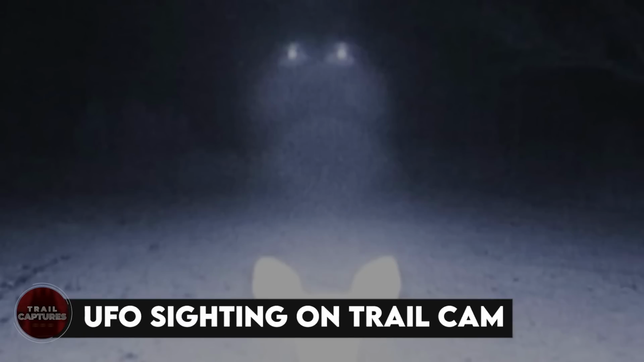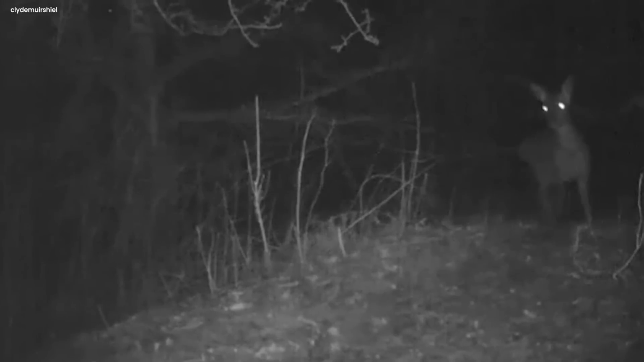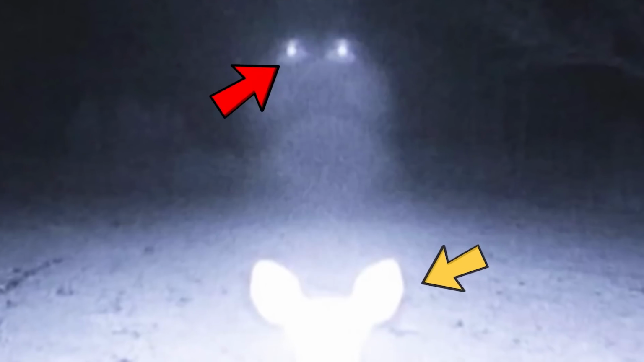UFO sighting on trail cam. Once upon a quiet night on a farm, a curious deer wandered beneath the starry sky, its eyes softly glowing in the dark. The farms were calm until out of nowhere, strange lights appeared in the air. They looked like a UFO with bright headlights, spreading a magical glow across the fields. The deer, with its innocent gaze, found itself surrounded by this mysterious light.